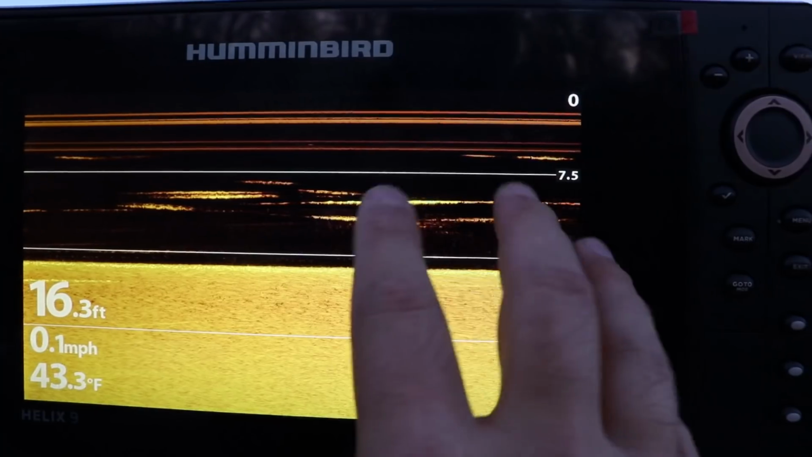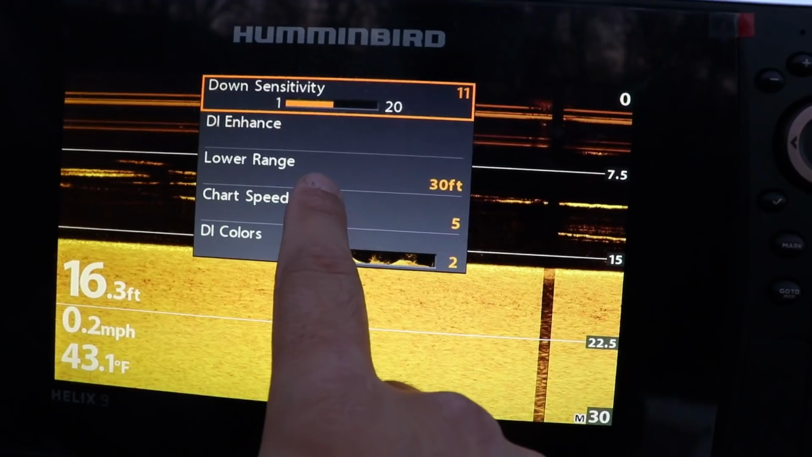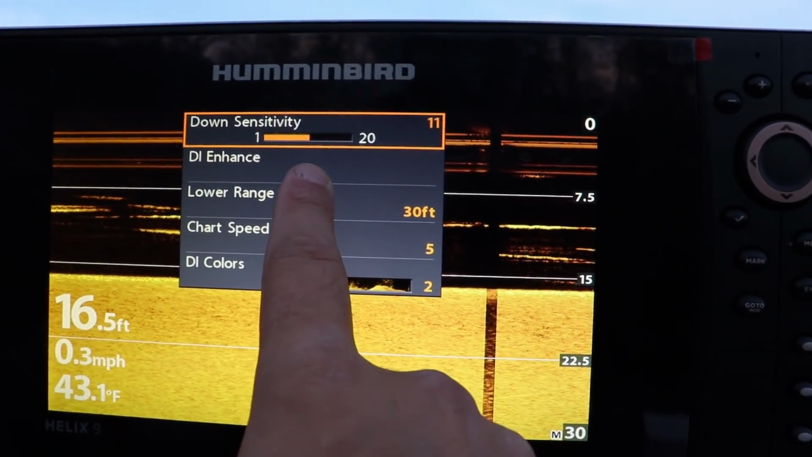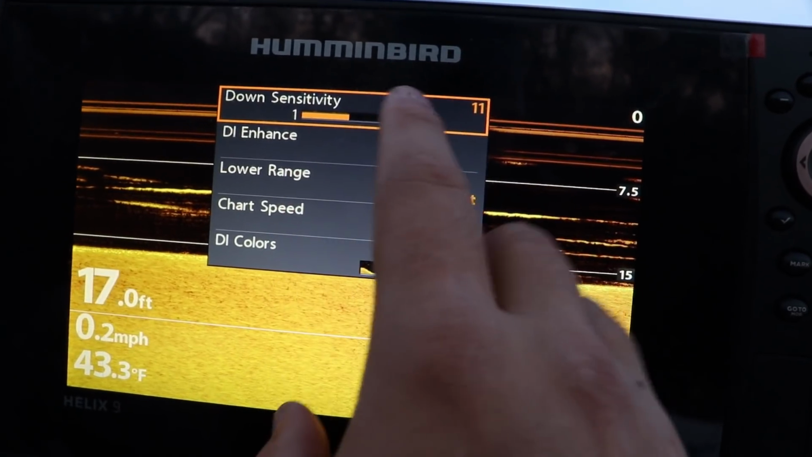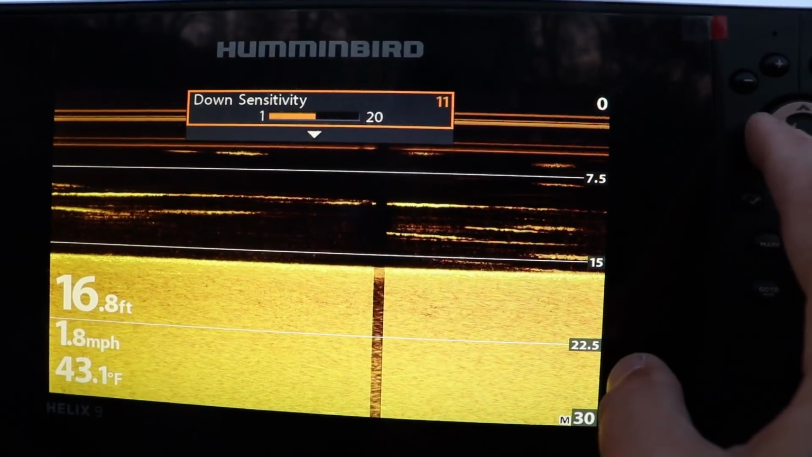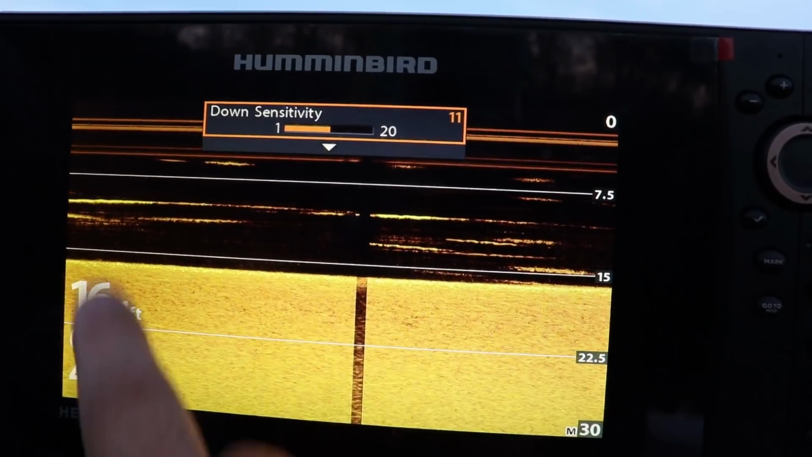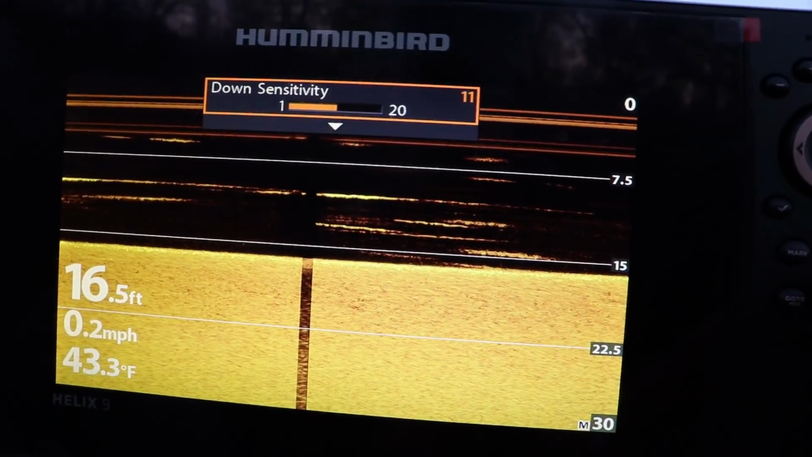I'm comfortable with this. But the one thing about down imaging, I'm going to go to down imaging sensitivity. You again start it in the middle and either move it up or move it down to clear up your picture. I usually bump up my down imaging and my side imaging as well as my 2D sonar 1 or 2 ticks above my midpoint.